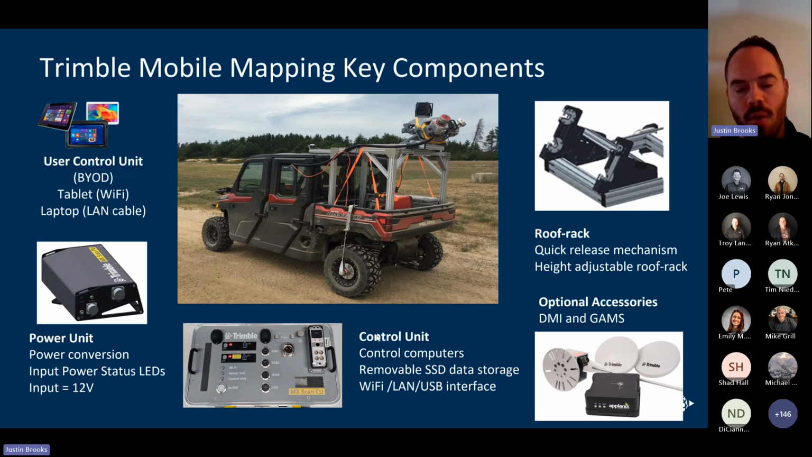So out in open sky, open highway, these components aren't critical, but if you're ever in a dense city environment or GNSS denied areas, that DMI is going to come in handy, as well as the GAMS, which is like a secondary heading antenna. That's just really going to help you track which direction you're traveling in and lock down that much faster. So again, these aren't absolutely critical in open sky, but I do recommend them for any type of GNSS denied environments.